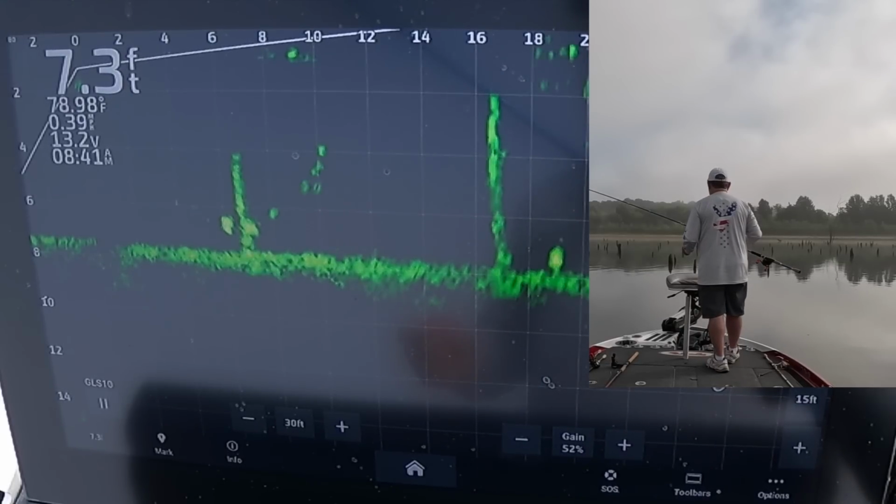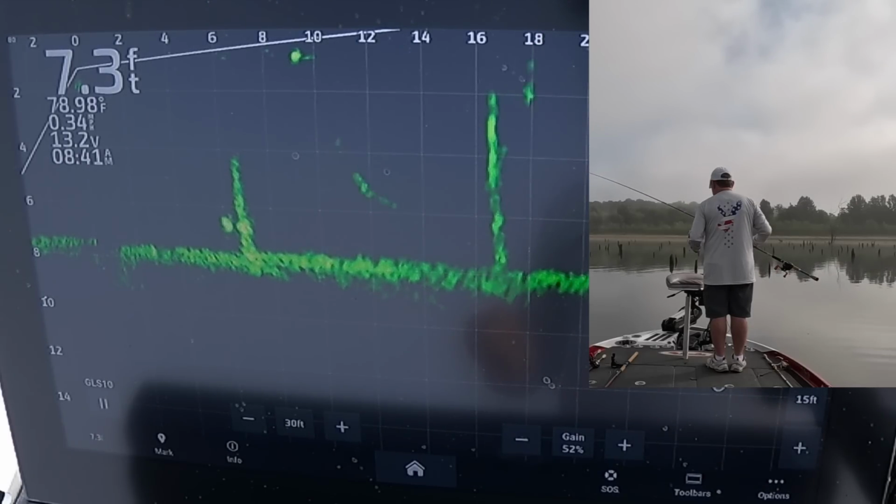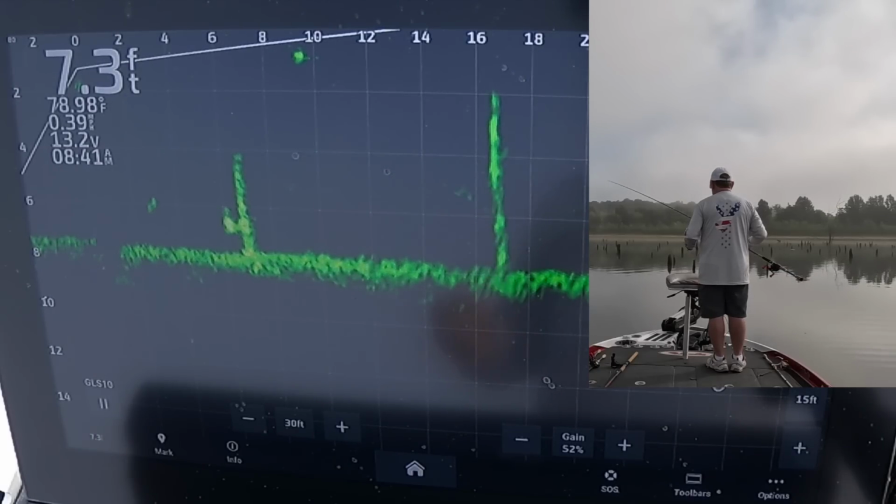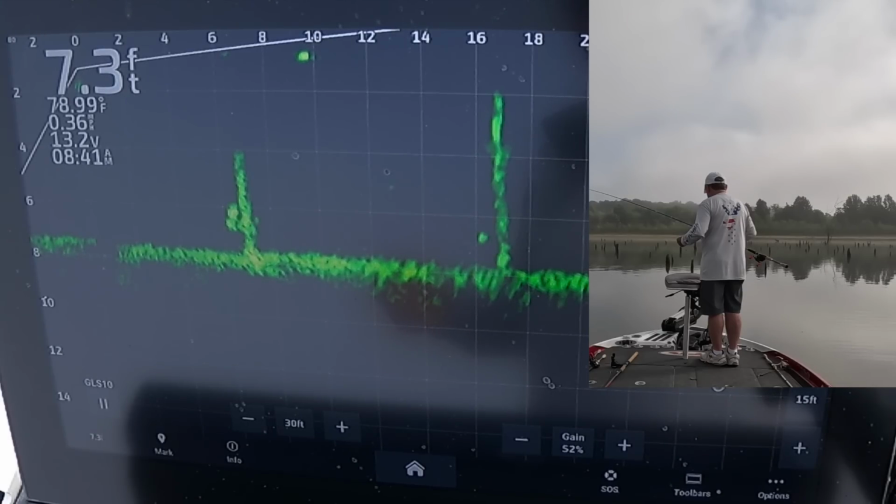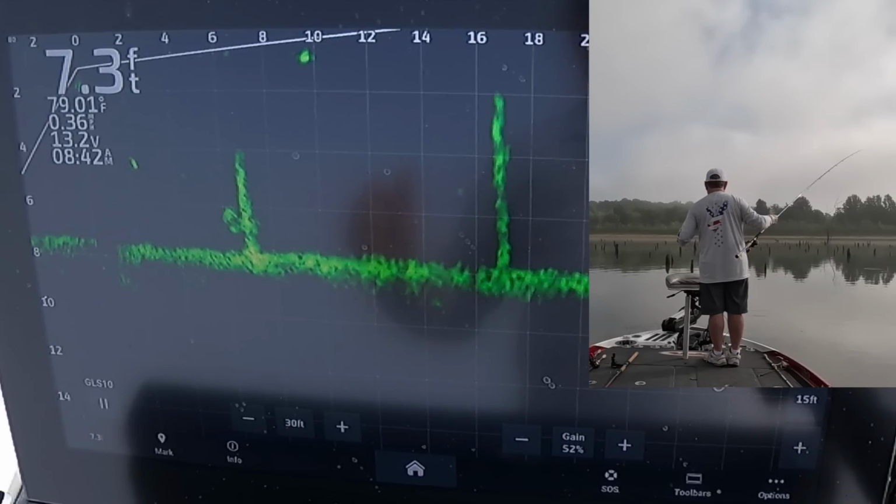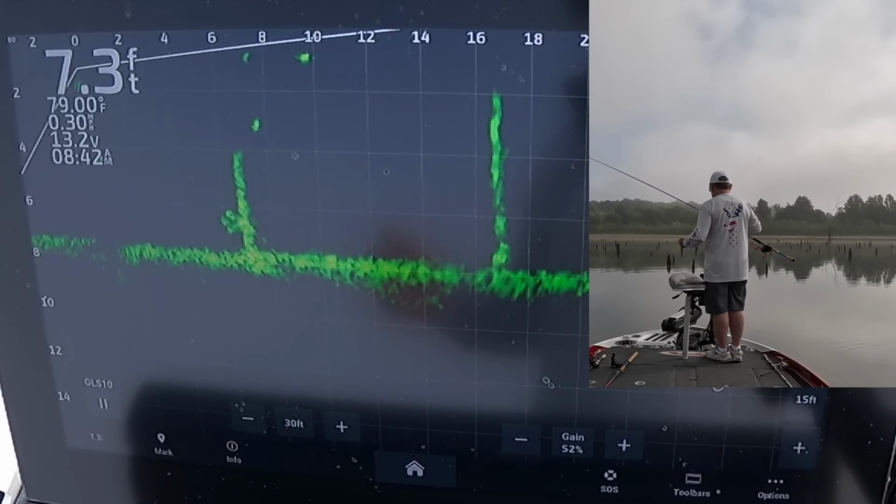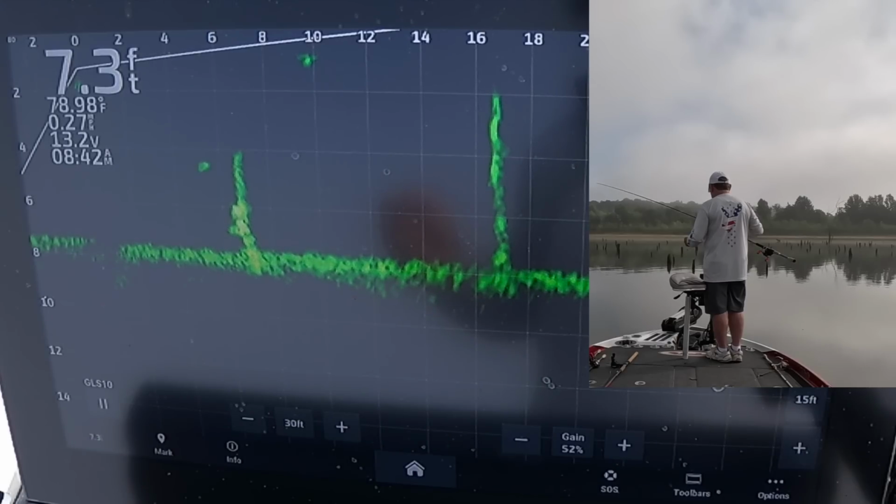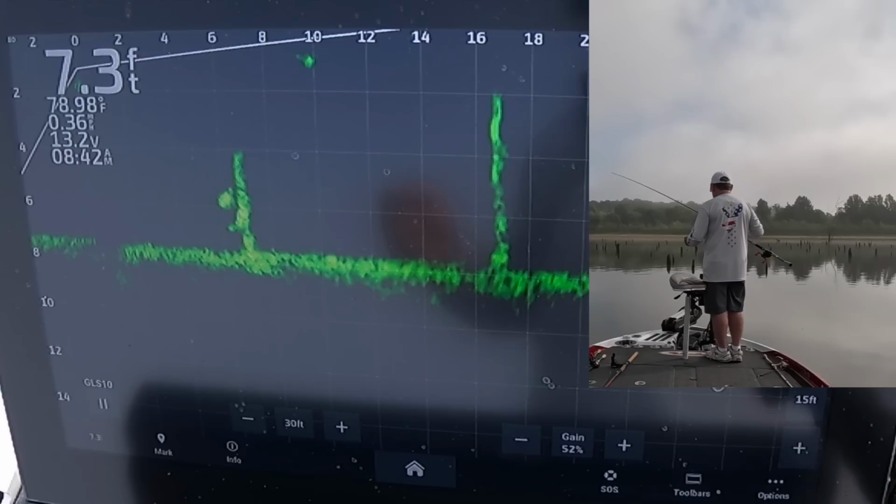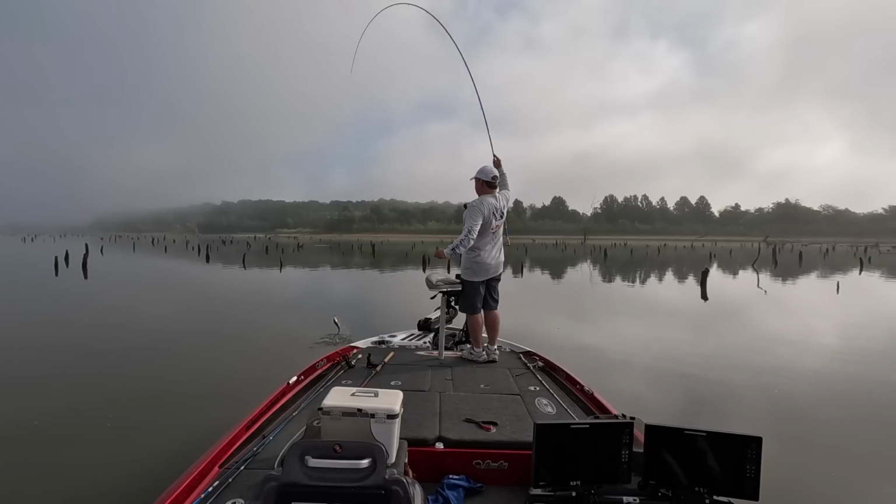Couple of fish there. It's a minnow. Ah, dang it. He didn't even get it. He must be old, not have any teeth. Gummed it. Come on. Got it. Got it. Yeah.